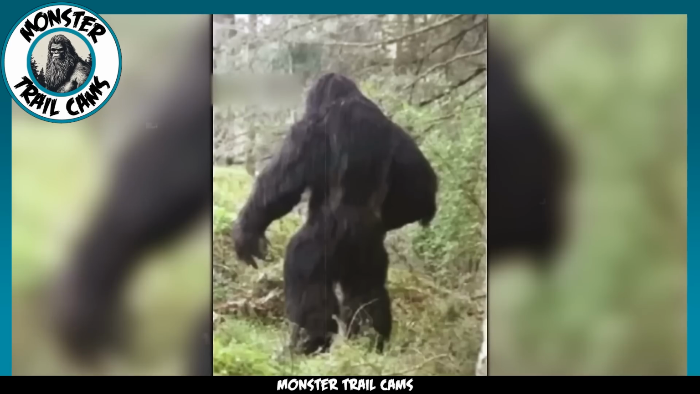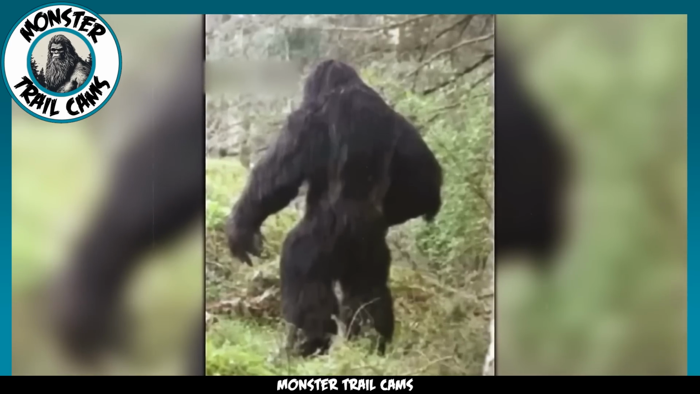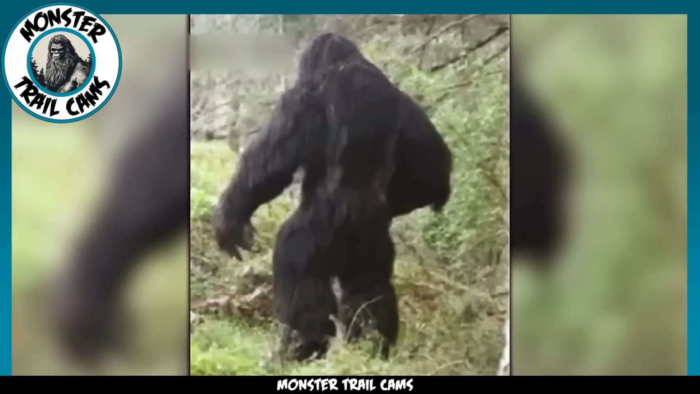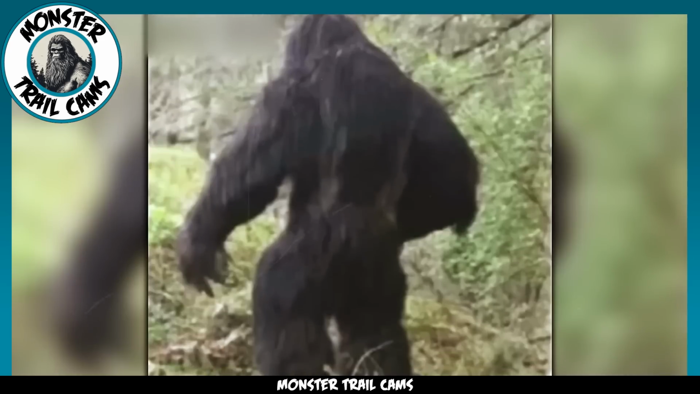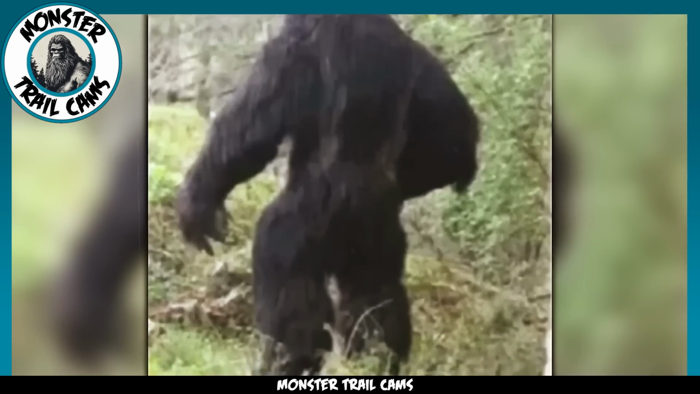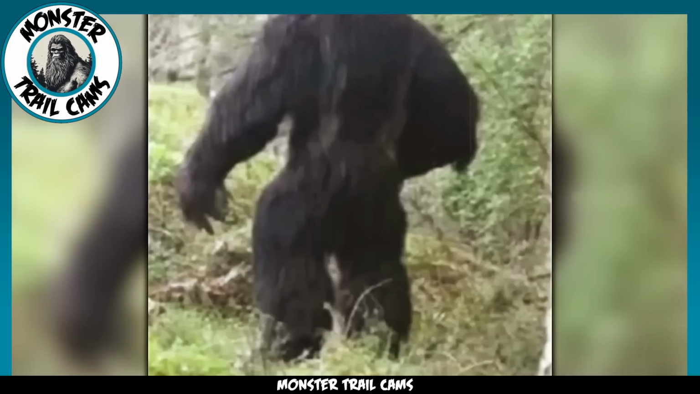We have a still image reportedly taken from a trail cam in Michigan. The creature bears a striking resemblance to a silverback gorilla. We know there are no gorillas roaming the wild forests of Michigan, so we can assume this creature is supposed to be a Bigfoot, but I'm not convinced.